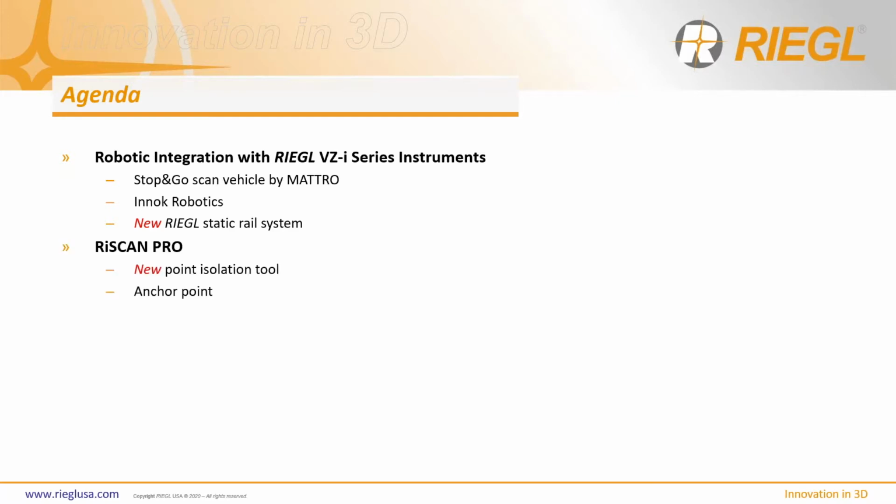Some new improvements, some new updates in RiSCAN Pro. We have two specific names for it, which I'll show you later throughout the presentation, but for now we'll just call it the new point isolation tool, because that's what it does. It isolates points that have only been captured by one scan position, but the tool allows us to expand on how aggressive you want to be with your filtering.